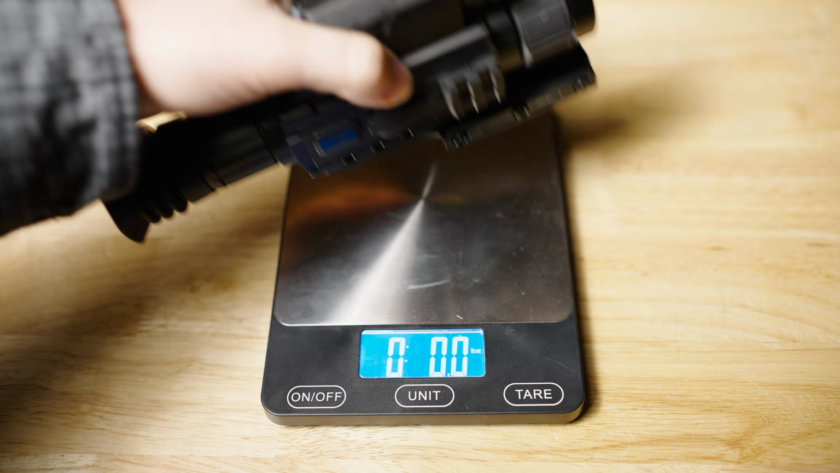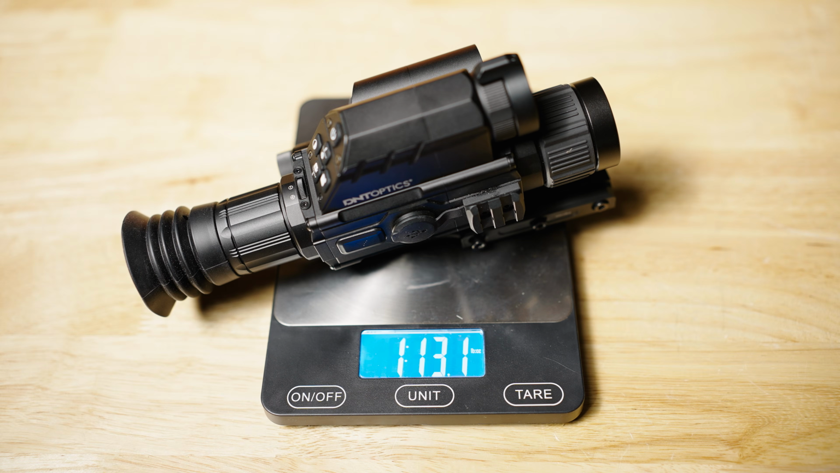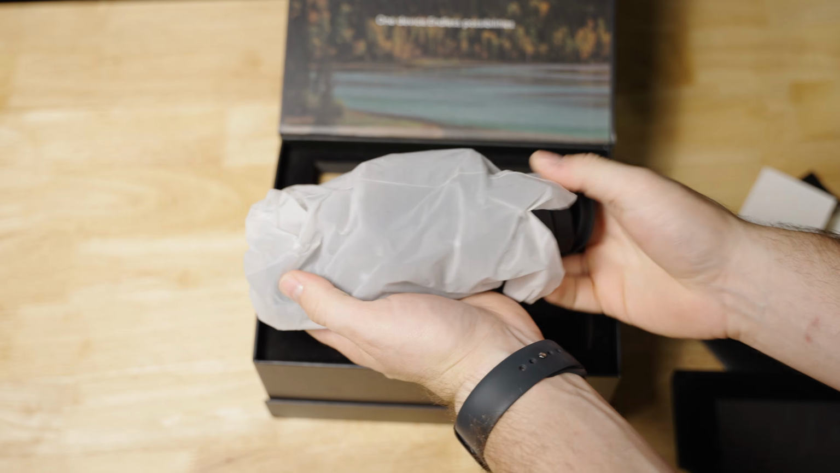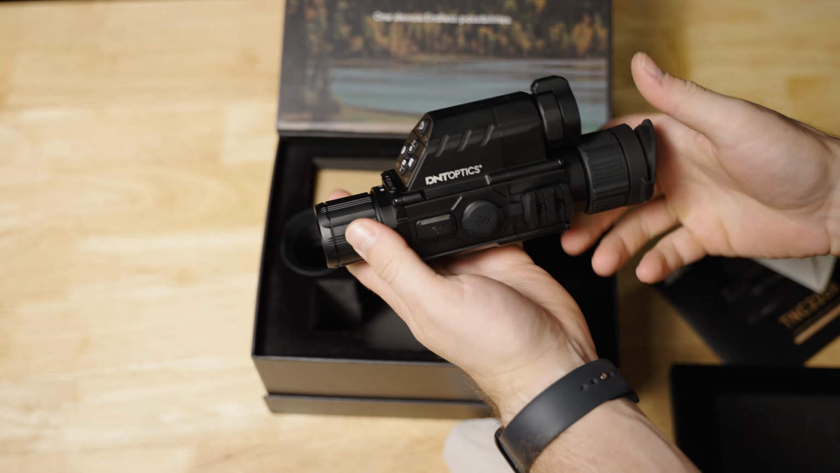That rangefinder feeds a supplemental ballistic calculator on board, so a lot of features on this guy. And the coolest part is that whole package comes in at the time of this video for about 1,100 bucks. That's exciting because standalone optics with the same feature set and specs can be had for roughly the same price point on an individual basis. So you're getting all that in that same price point. So that's why I'm excited to talk to you guys about it.